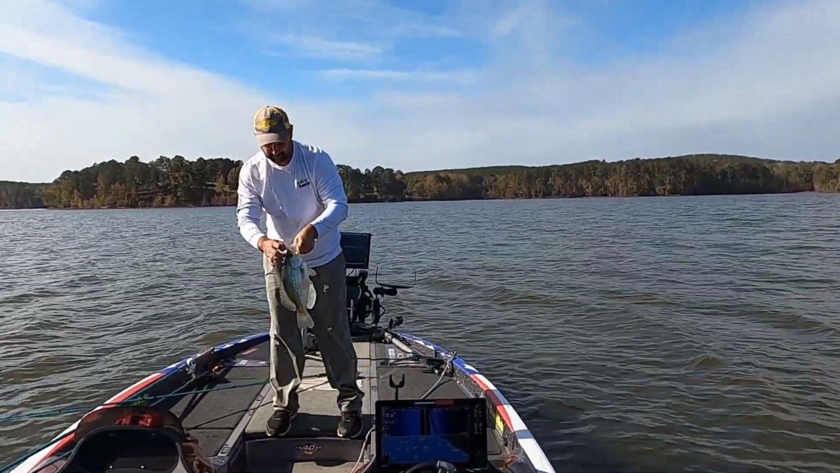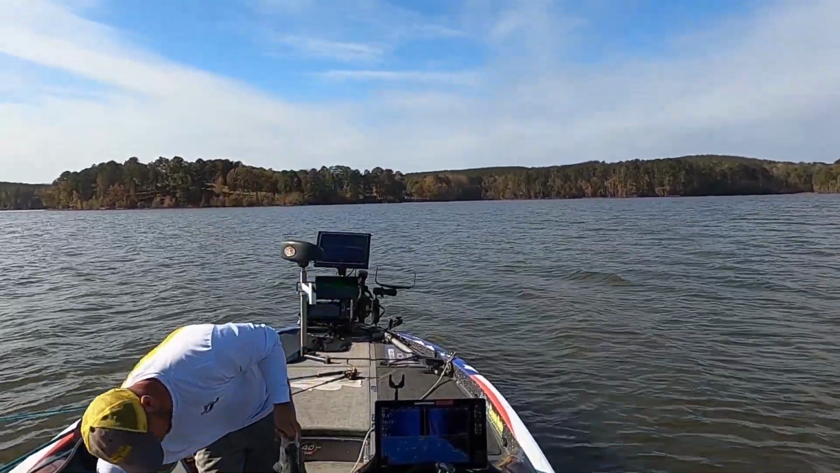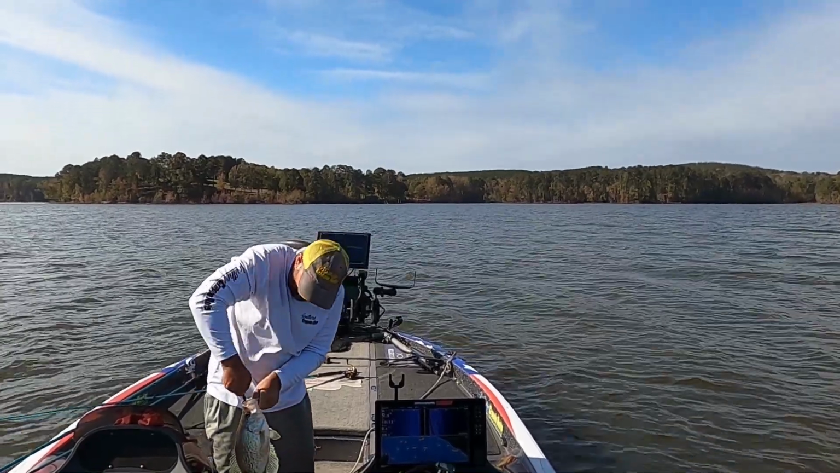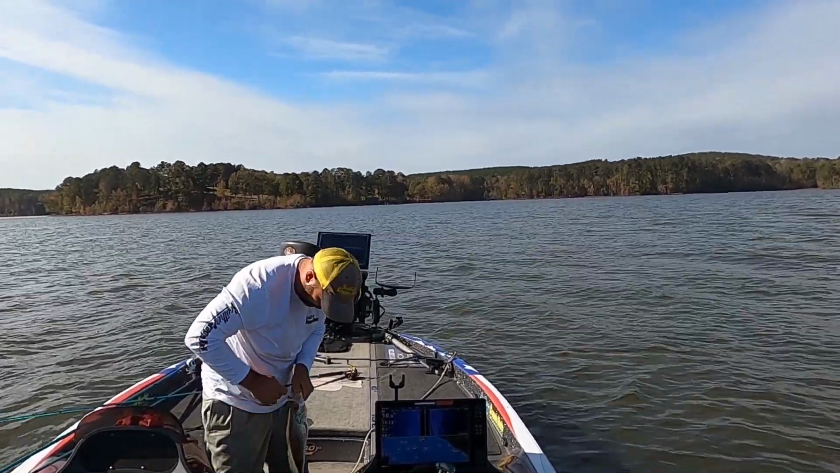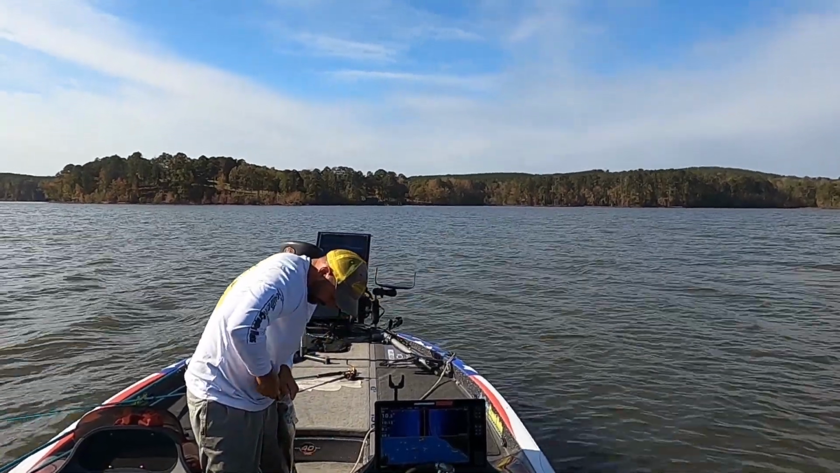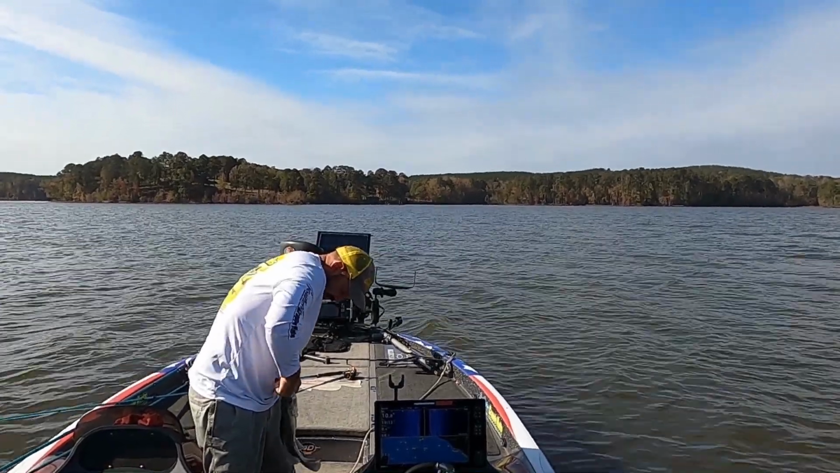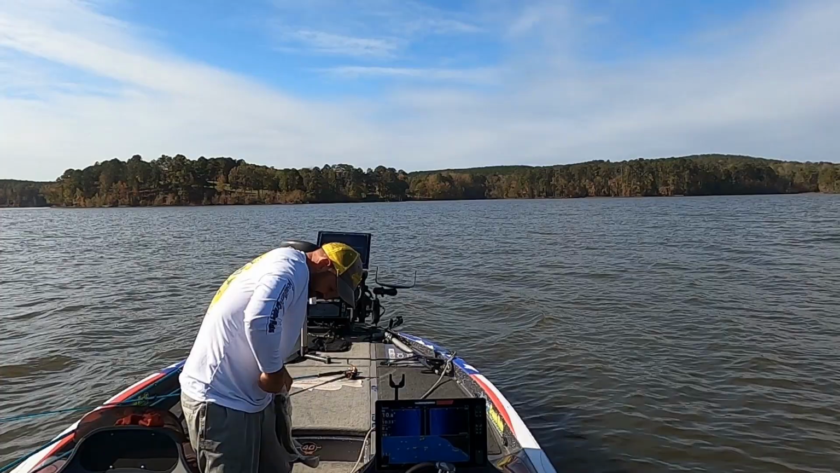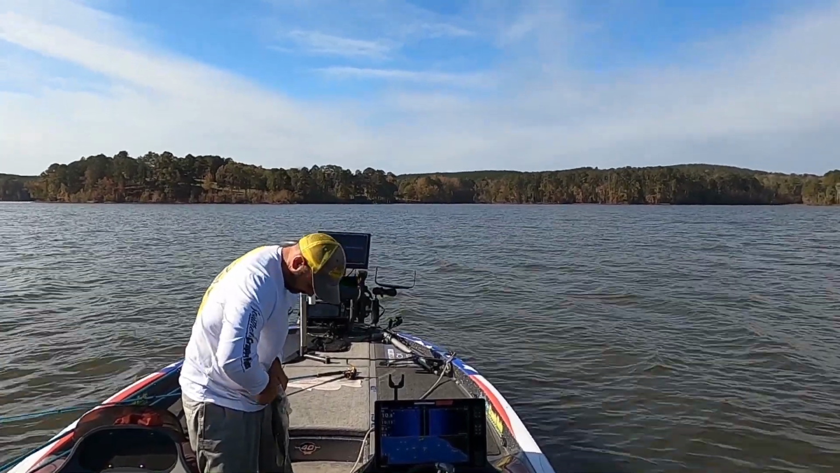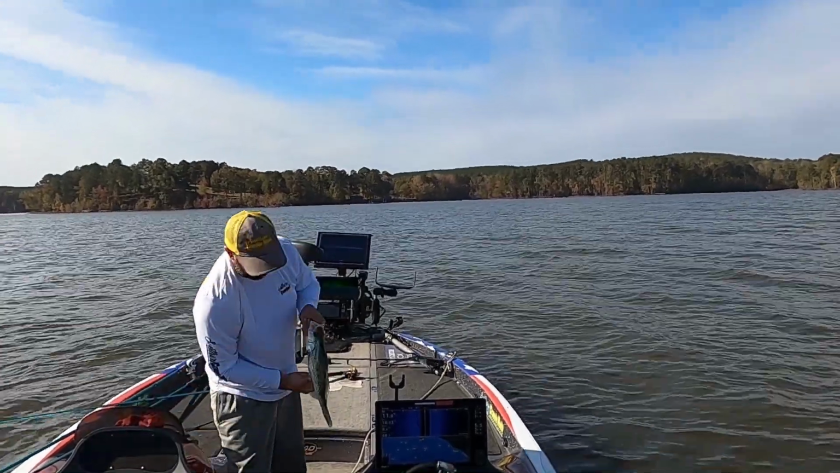What y'all think about that right there? Good gracious, what a fish. The thing of it is, that other one I lost would dwarf this one. Got that thing in there, so good, it's crazy. That fish wouldn't come out.